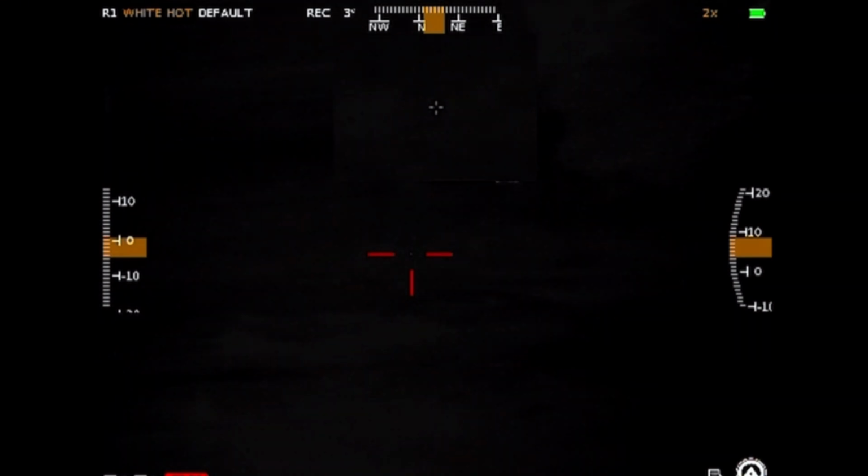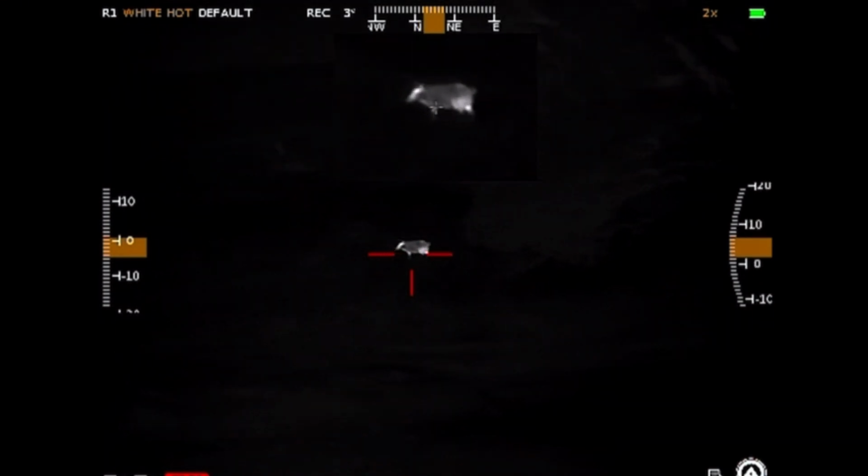One of the features I really enjoy is picture in picture, where instead of having the entire screen zoom in, you could have the wide field of view on the optical magnification, and as you turn on the picture in picture, you can adjust it, not only in the center, but on the right side or left side of the screen. You have the target magnified so much more so you could see it better, and still have the ability to see the full scene with the wide field of view on the native optical magnification. Yeah, this thing is awesome.